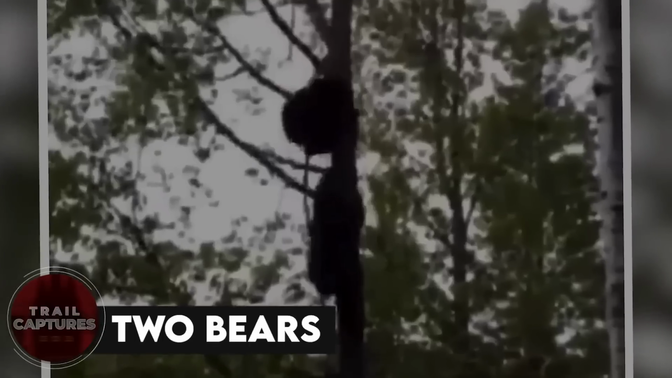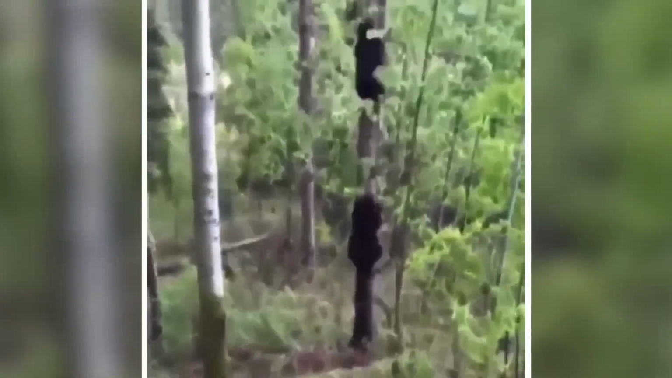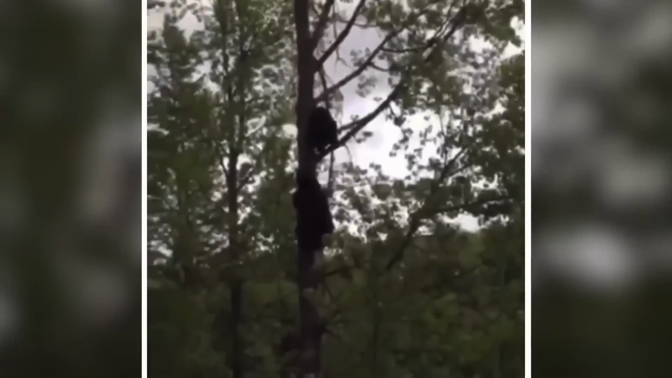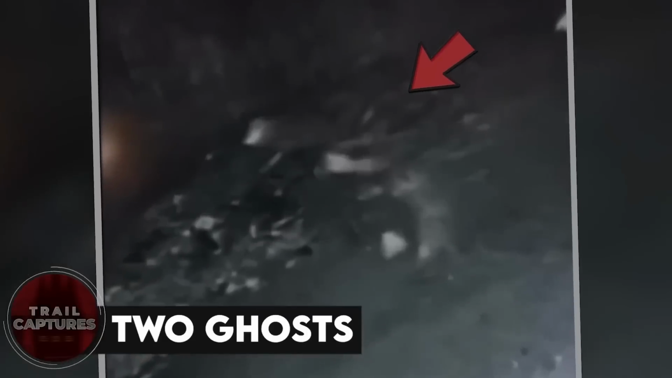Two bears. Recorded by a man, this video shows two bears involved in a kind of fight. One started following the other one with incredible speed. Even when one climbed up the tree, the other one did not stop following him. And they had a little fight there as well before one of them backed up a bit and came down from the tree.